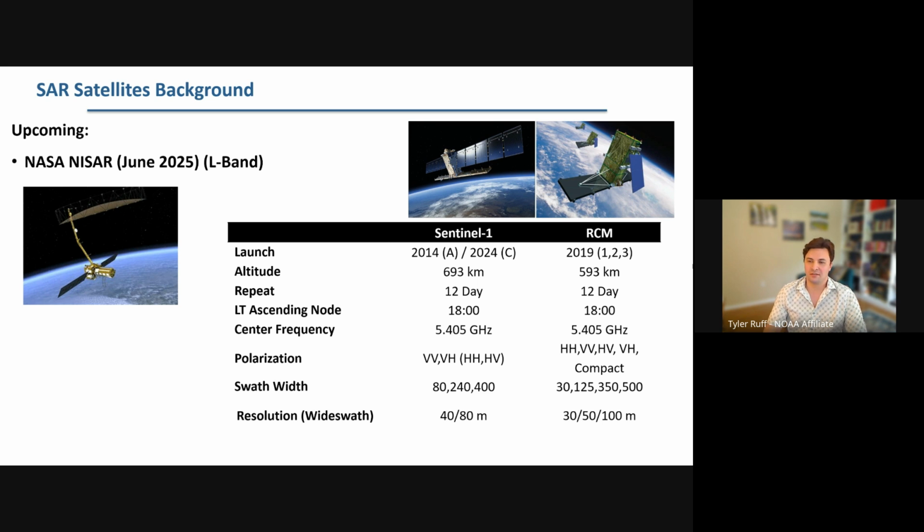Both satellites have very similar characteristics, 12-day repeat. They are both C-band SARs, so they operate at about 5.4 gigahertz, which is about 5.5 centimeters of wavelength. They operate in the same polarizations, so vertical, horizontal, and cross-pole and compact modes, with very similar swath widths and resolutions.